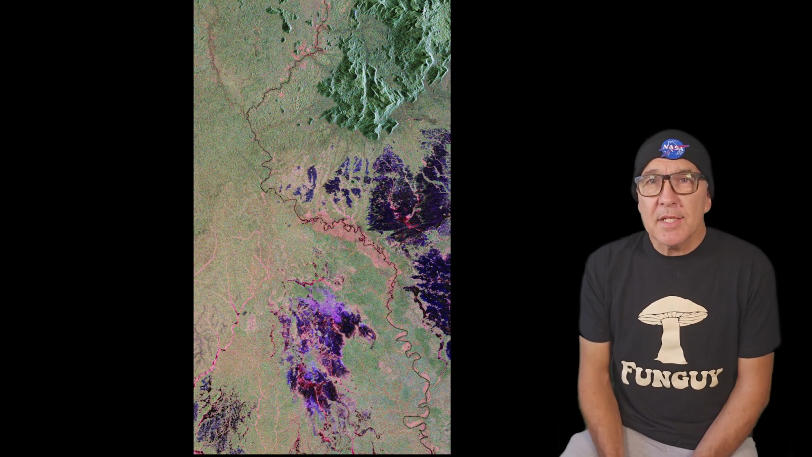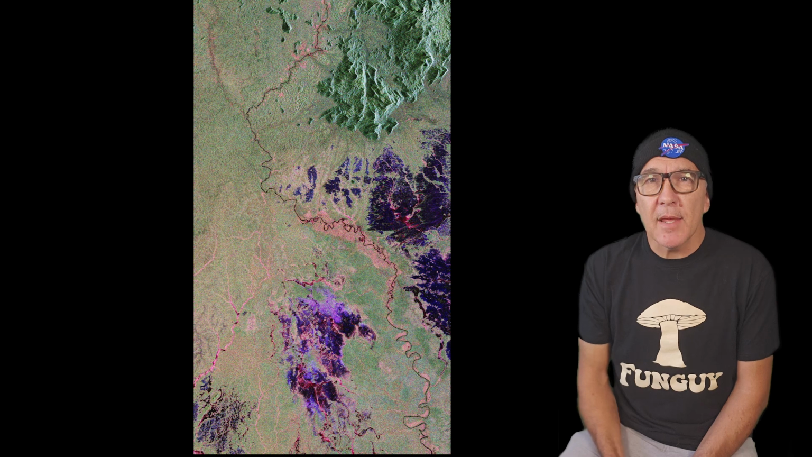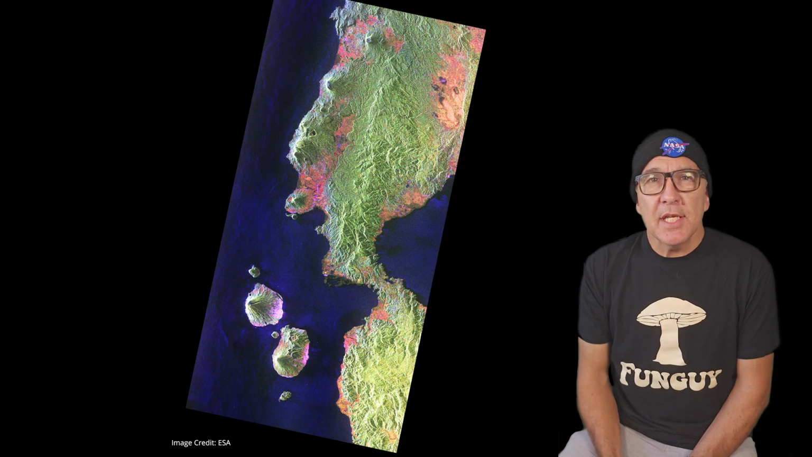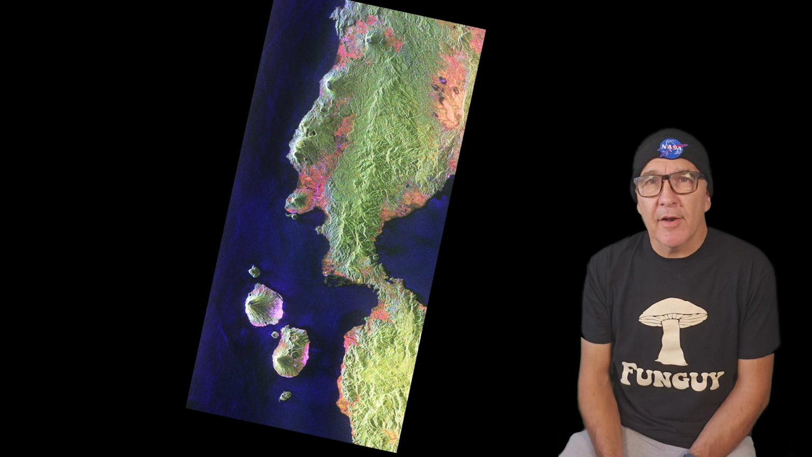Here's another Biomass image of northern Brazil showing wetlands below the dense forest canopy in pink and red. As you can see in this third image over Indonesia, Biomass's ability to penetrate all the way to the ground means it's also useful for generating topographic maps of forested areas.